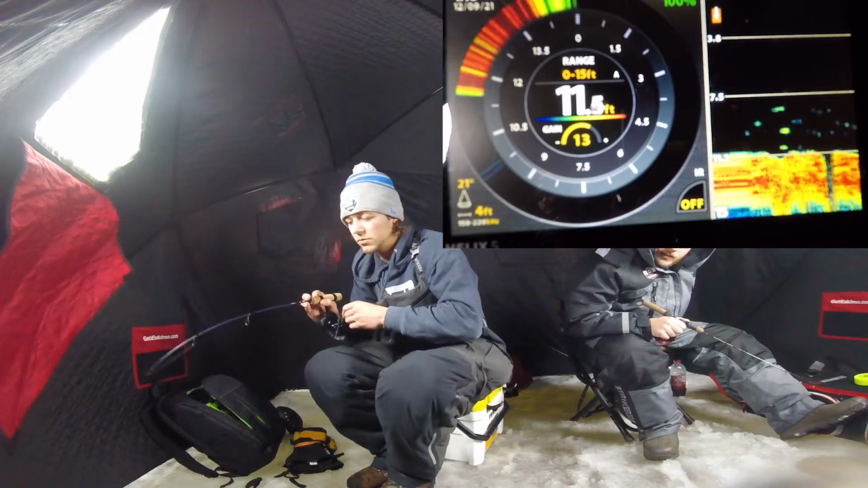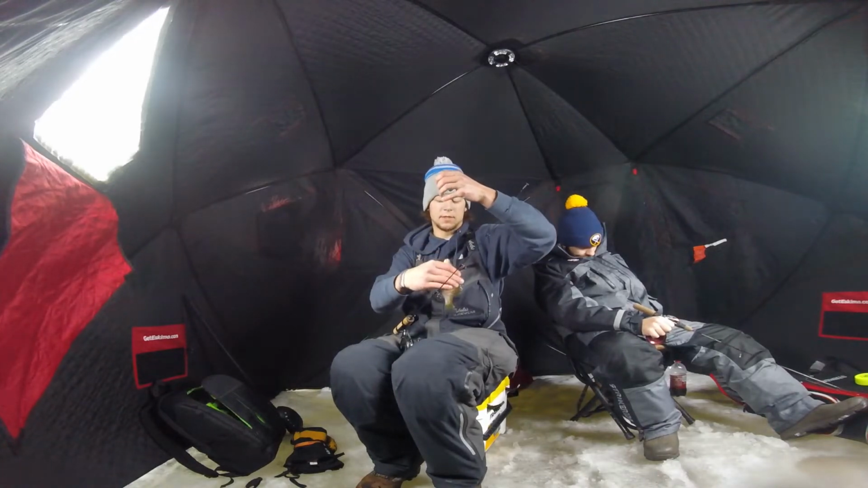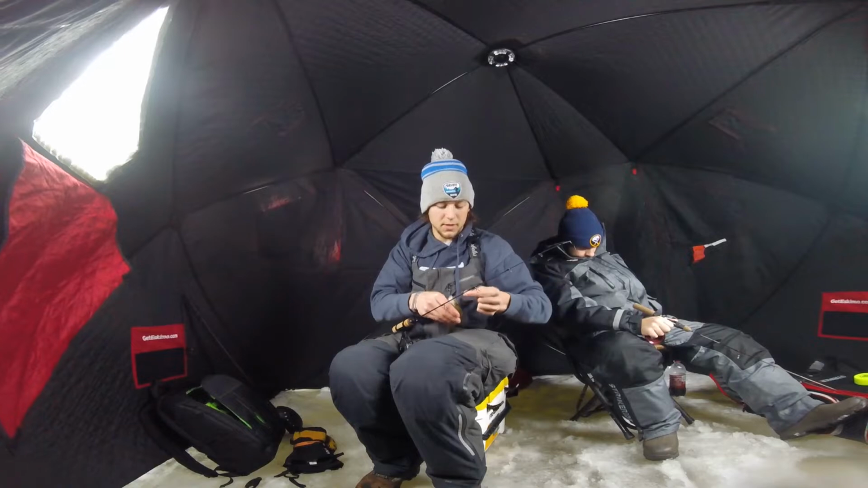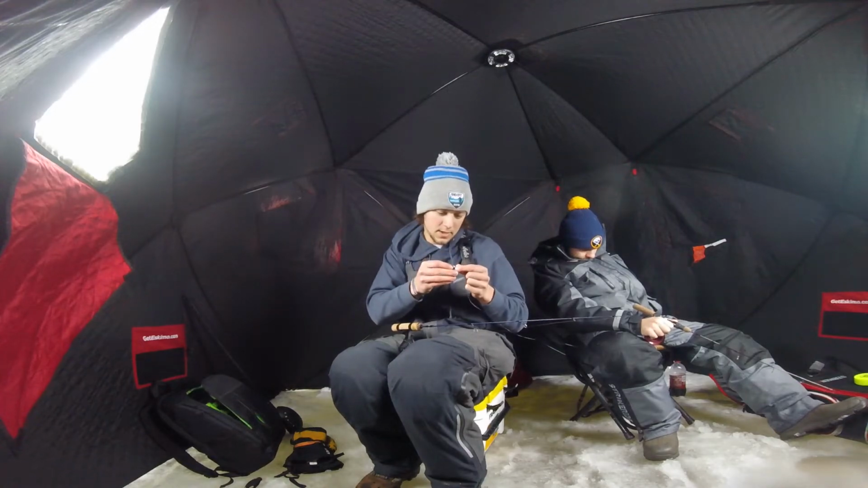Right on in the... That one was hungry. We had a little problems there at the hole, but ended up getting it. Just another little gill. Fun to watch them on this graph though.